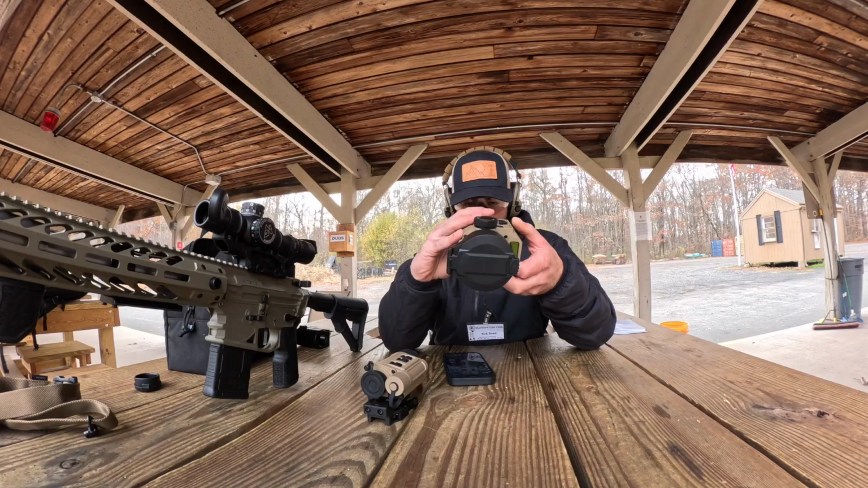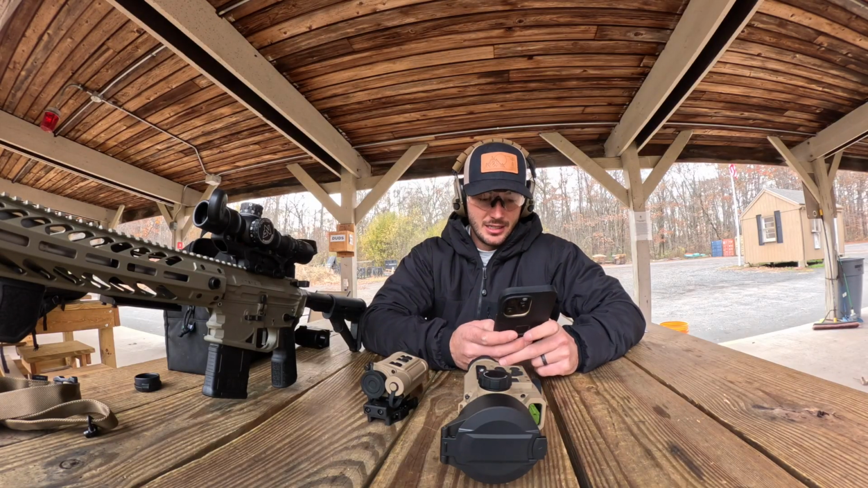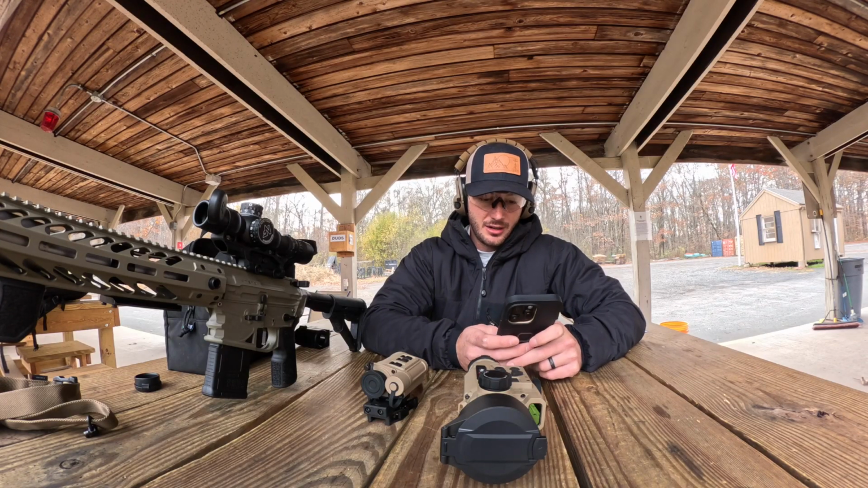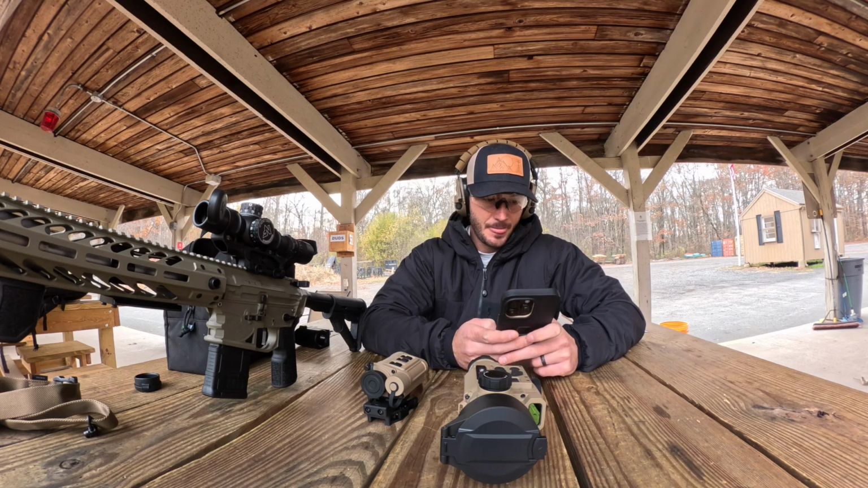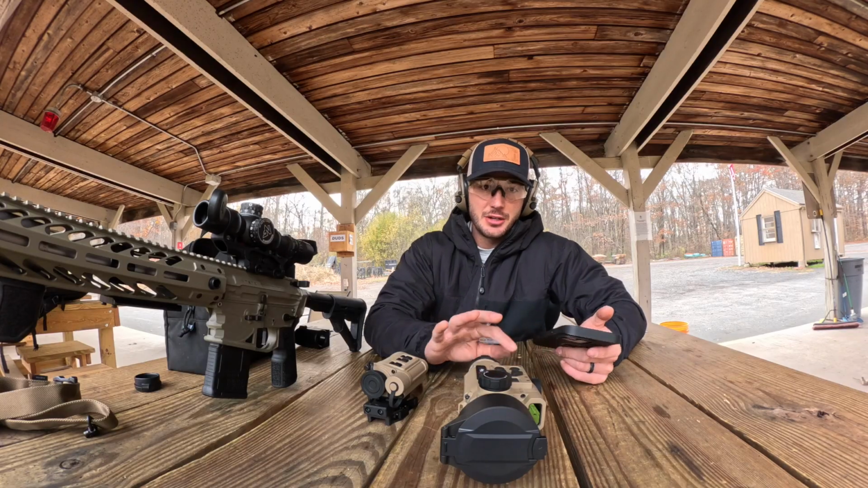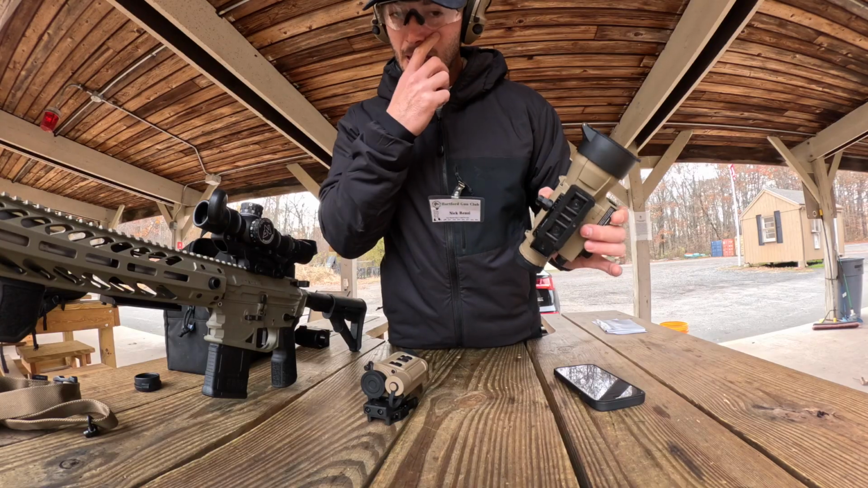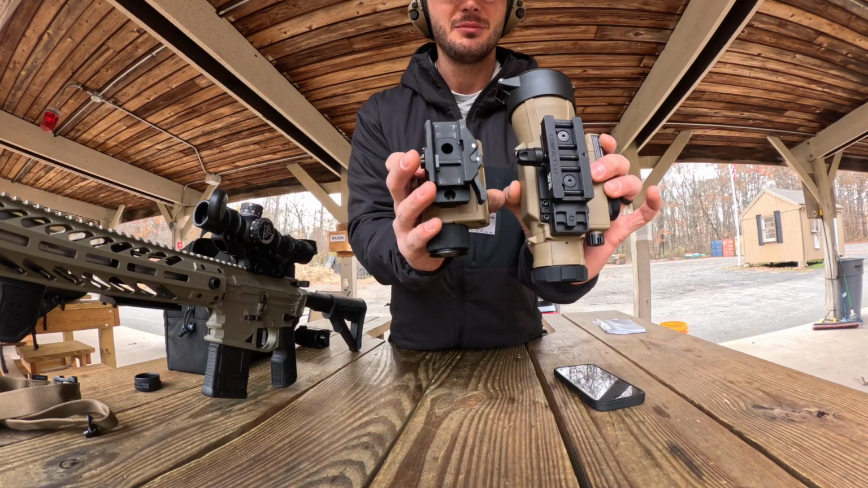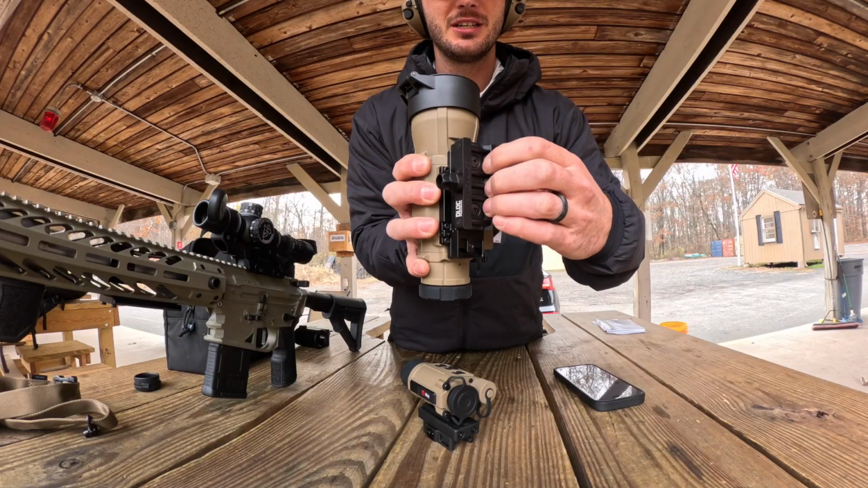Alright, so we're going to boot up the iRay Hybrid Compact first, and since it's got a laser rangefinder, we've just got to find the app, input some ballistic data and test out the rangefinder capability. So something cool to note about this system is it's got the new QD mount, so it's spring loaded.